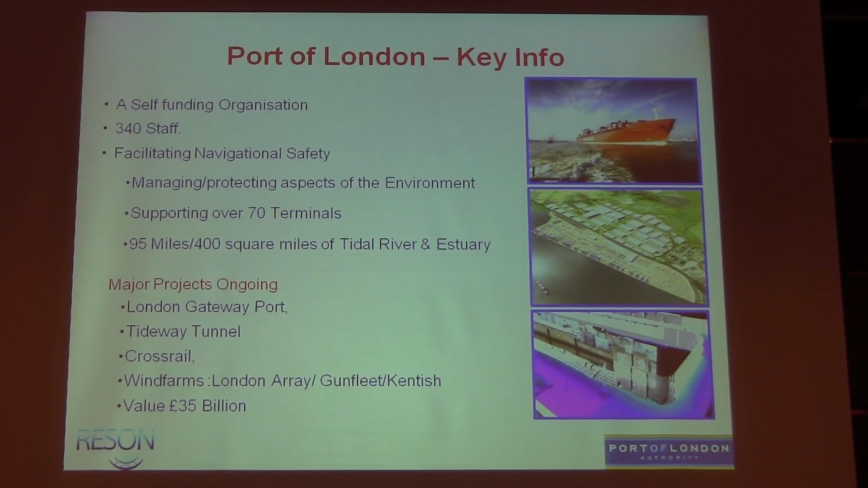So really we have to put this slide in because I'm here representing the Port of London, but we're a self-funding organisation. We receive no funds from the government at all, about 340 staff. And the primary role we have is safety of navigation. That's critical. That's why we have the multi-beam systems.